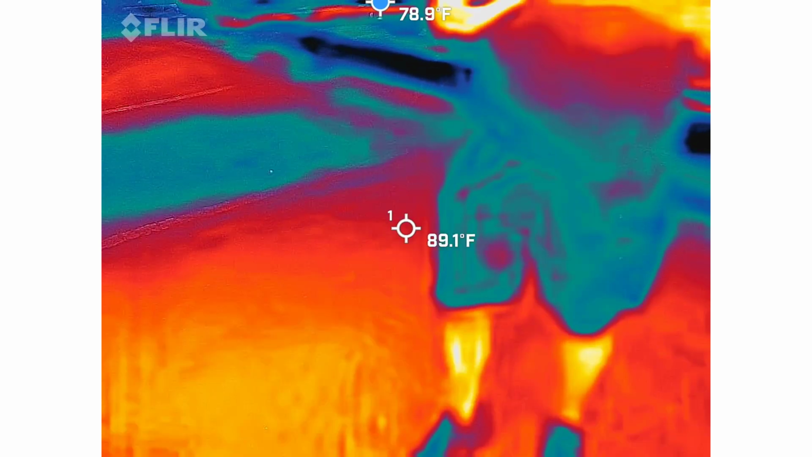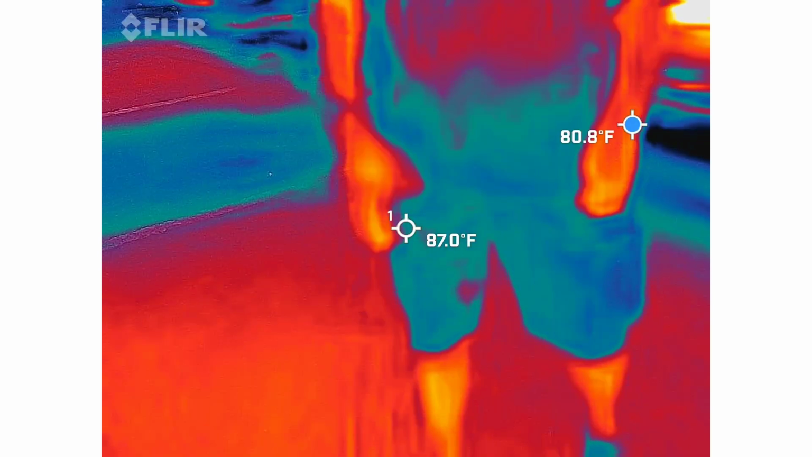Let me know if it comes up again that way. If not, I'll have to go into the settings and figure that out.